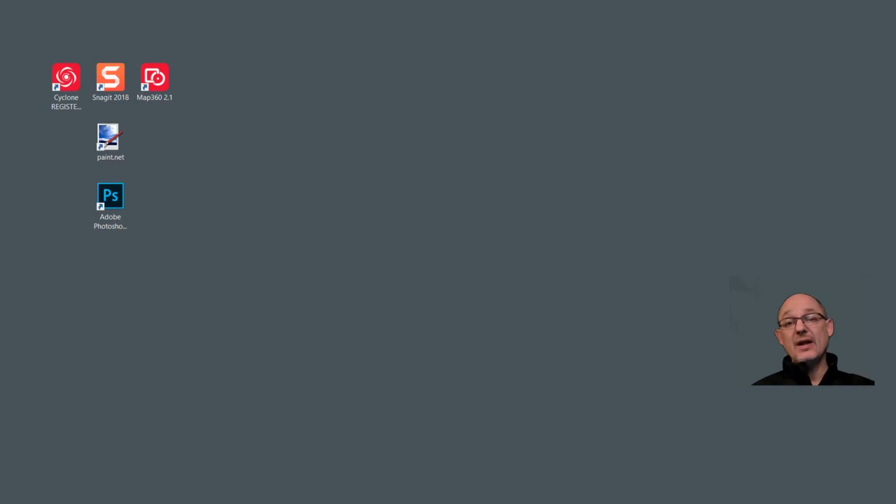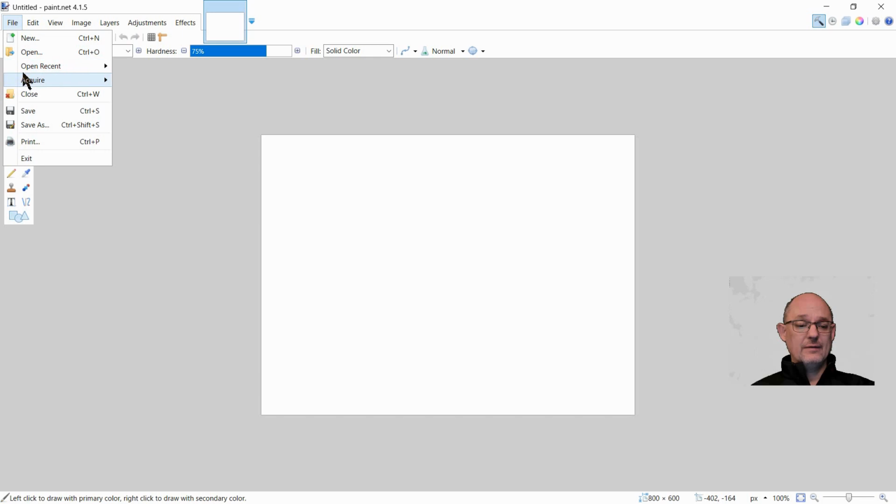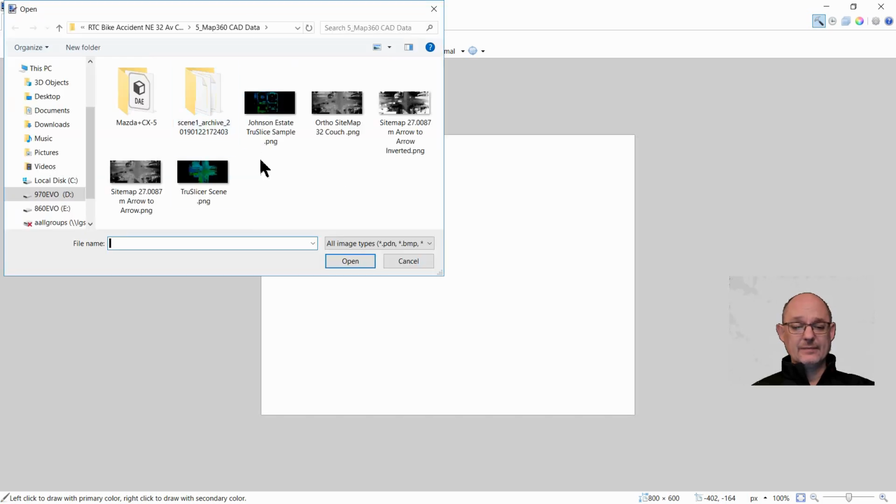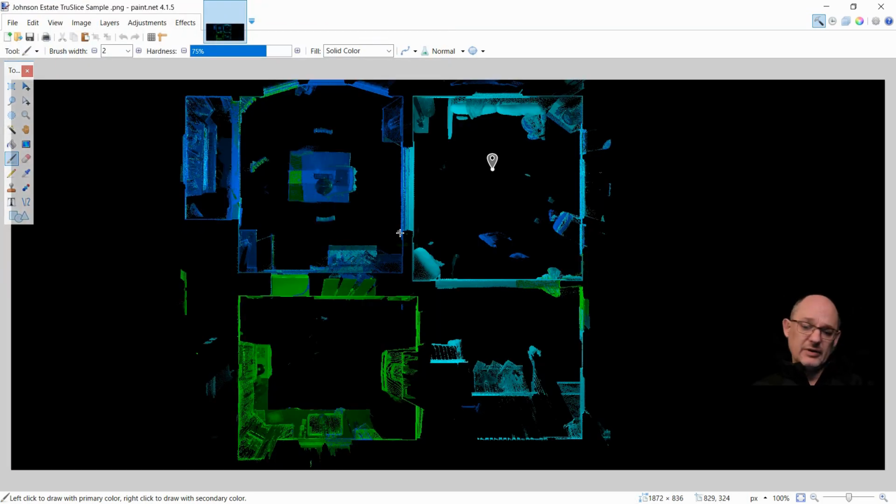So we've done a quick slice. We need to basically desaturate that because it looks kind of odd to bring it in colors. And I'd like to bring it back to black and white. So here we go. Let's just open up PaintNet. Nice free program. File open. And where did I just do this one? Here we go, the Johnson Estate. And I have this picture, it's got 3 colors in it, 3 separate scan positions. And I just want to basically desaturate this thing.